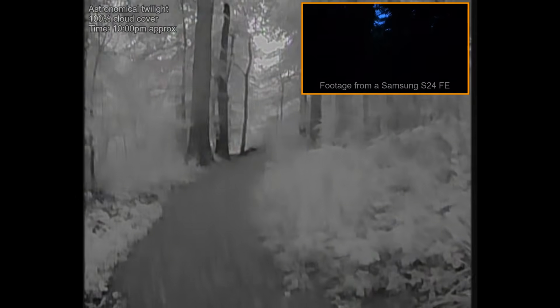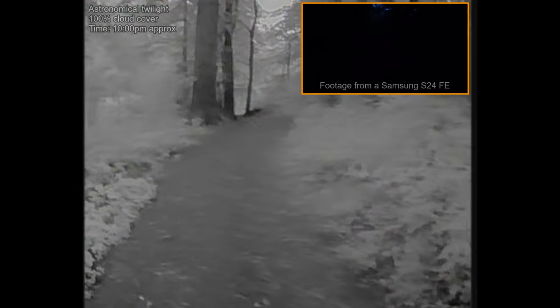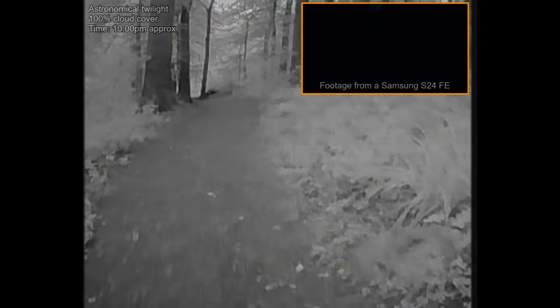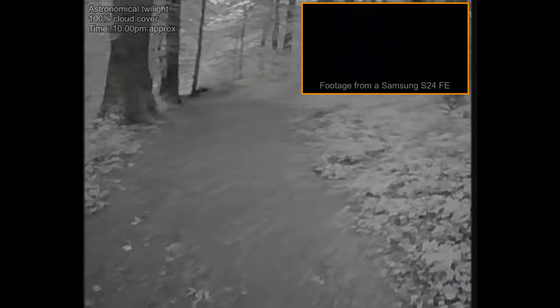Now, over the last couple of days, I've spent quite a lot of time playing around with those night vision goggles. In fact, I've been out pretty much every night this week in the middle of the night, testing the goggles in various different situations. So in addition to the clips I've just shown you, I want to quickly show you a couple more. This first clip was shot in the woods, around half an hour, maybe 45 minutes after sunset. So you're very much in that twilight phase of the night.